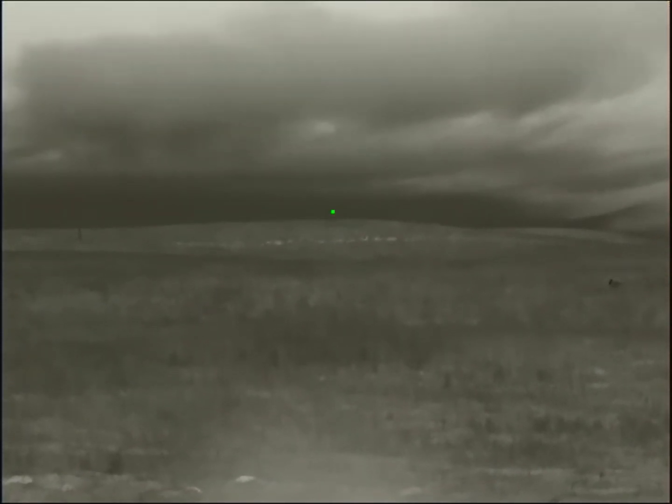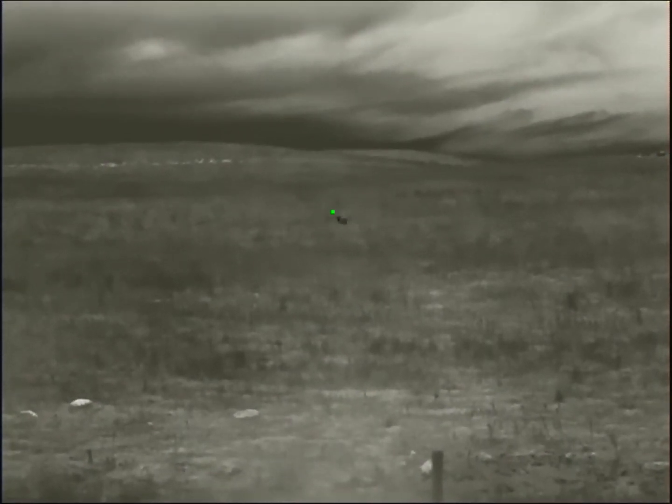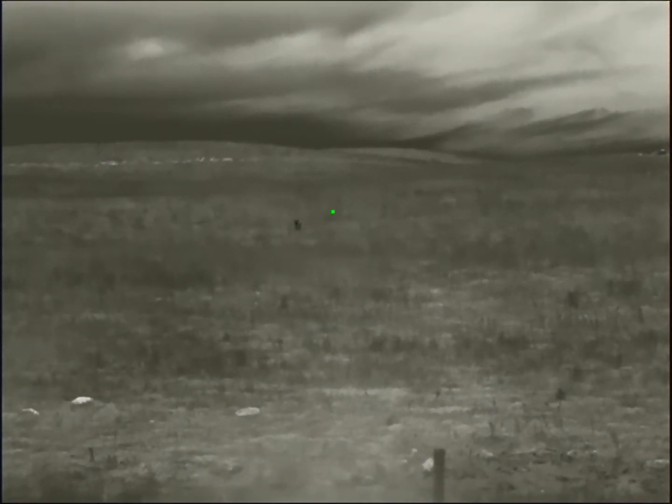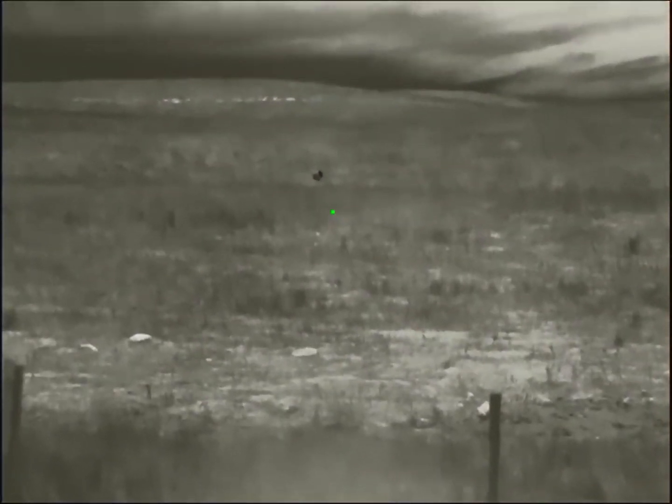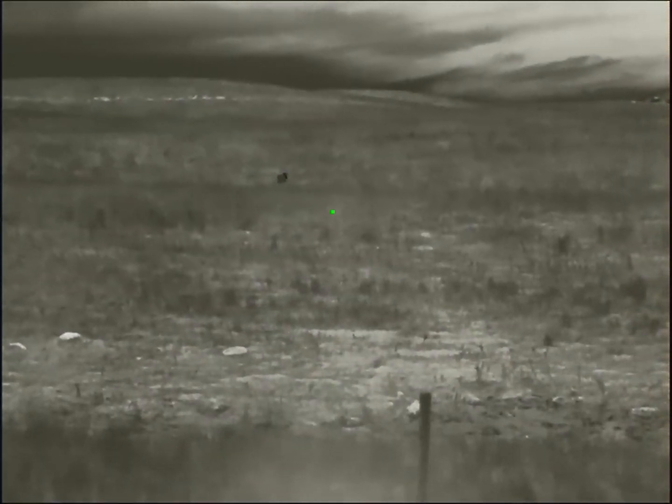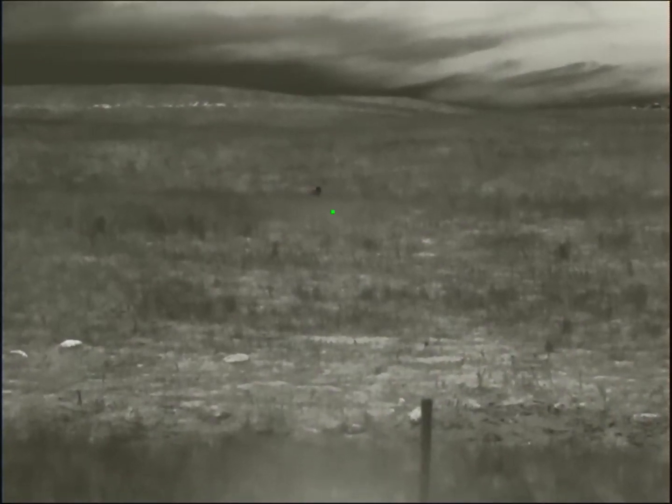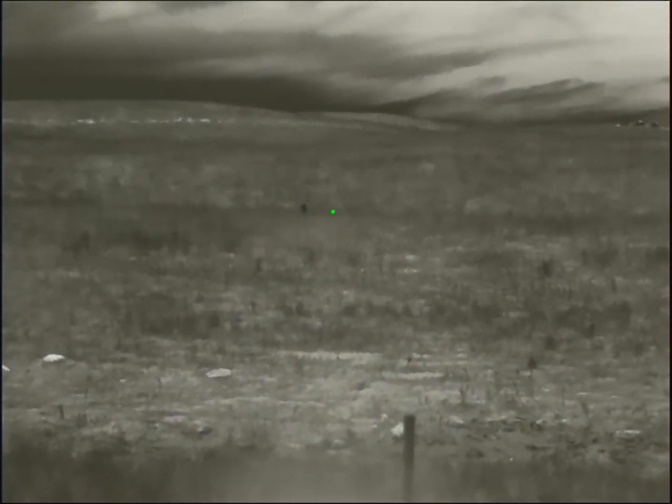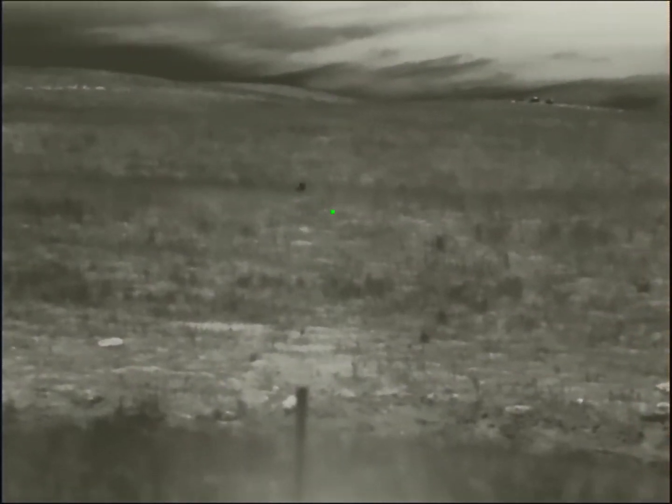This is a couple nights later, same crew. We'd done a set in the daylight, and nothing came in, but we heard some howling way off behind us and figured they were on this property. So we got permission and we came back in the dark and got set up here. I'm on one side of the fence, my buddy and my brother are on the other side of the fence. Same deal there where buddy's running the gun, brother's running the scanner and doing the calling.